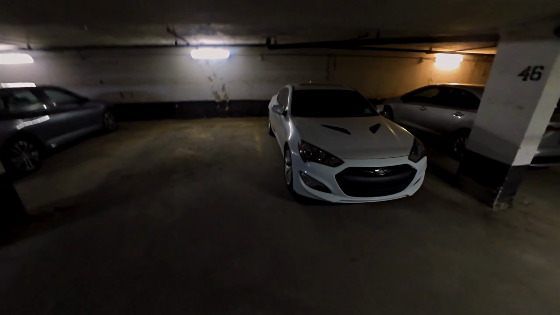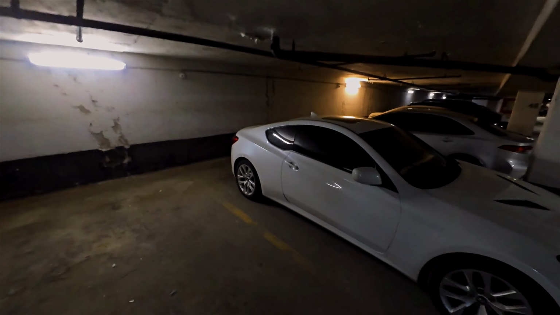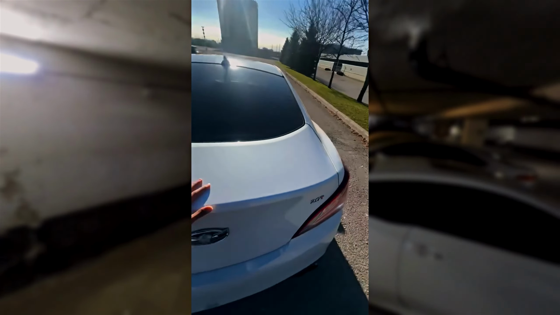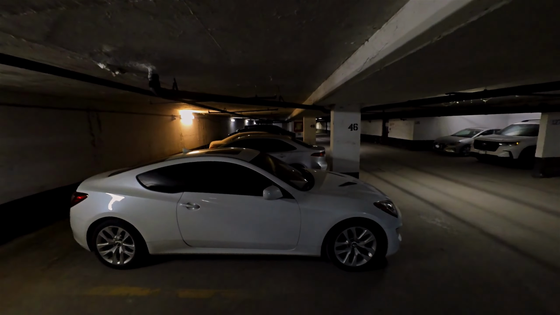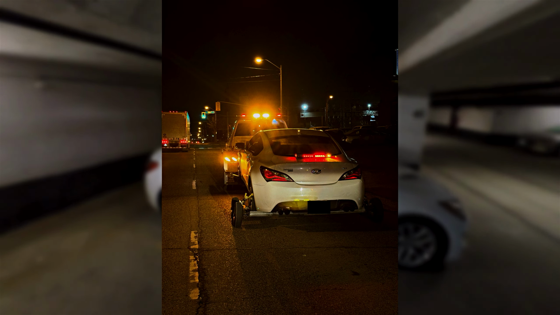What we are doing today is, of course, a POV drive. But the car is gonna sound a little bit worse. Alright? It's not that I got a tune. Yes, the tune is still on the way. But the car has been going through some mechanical problems, and bro, it is so bad.